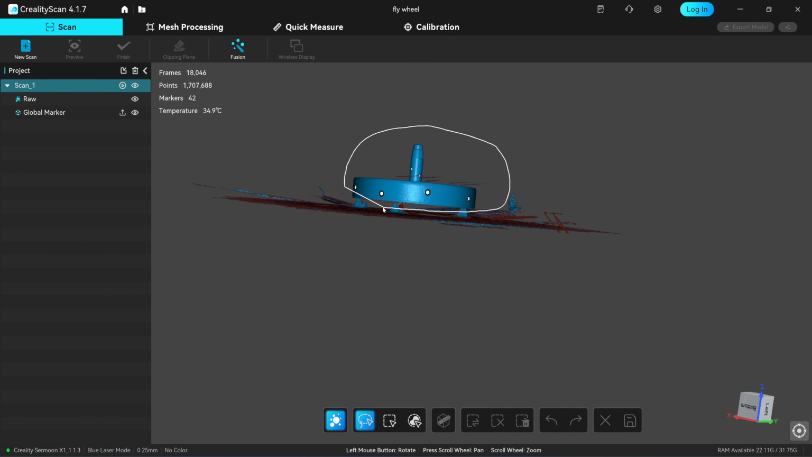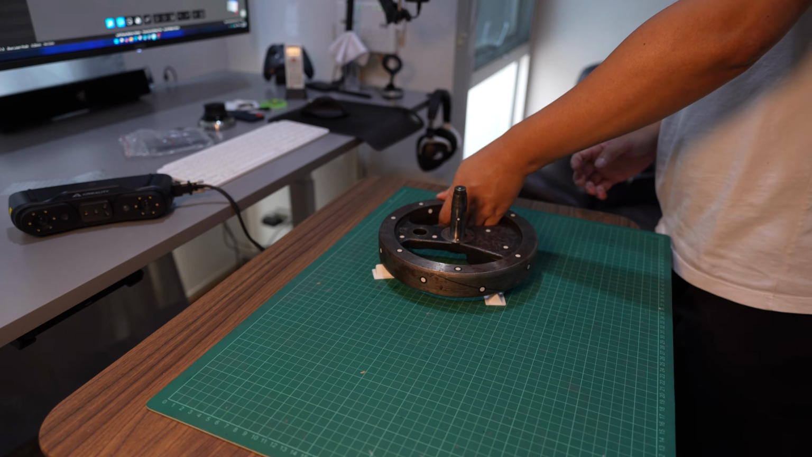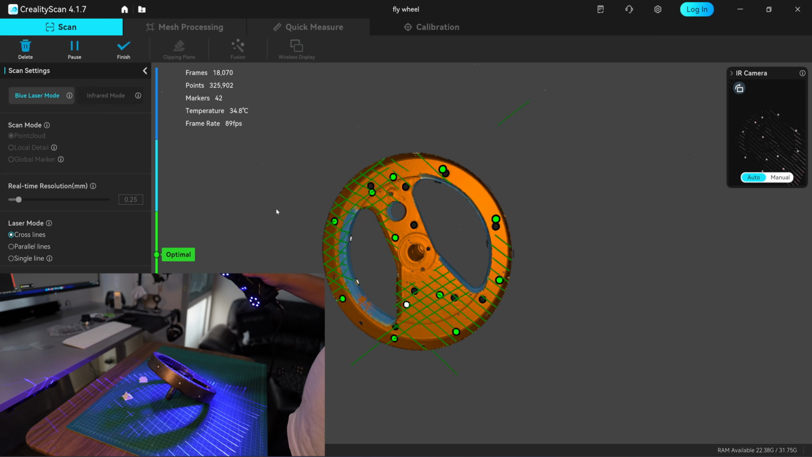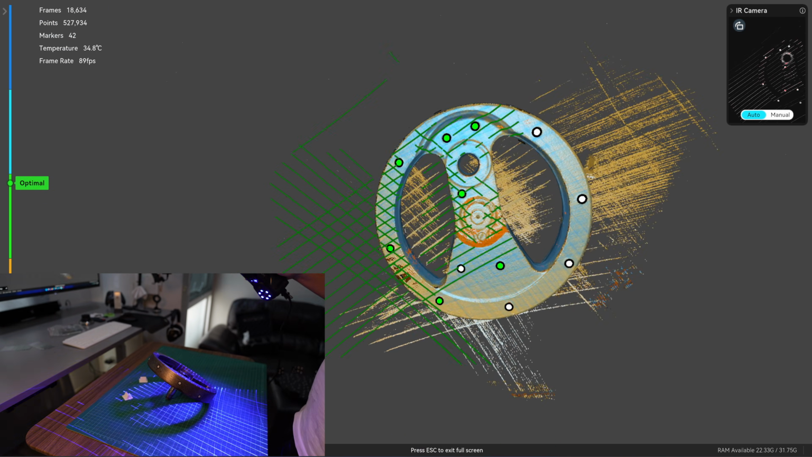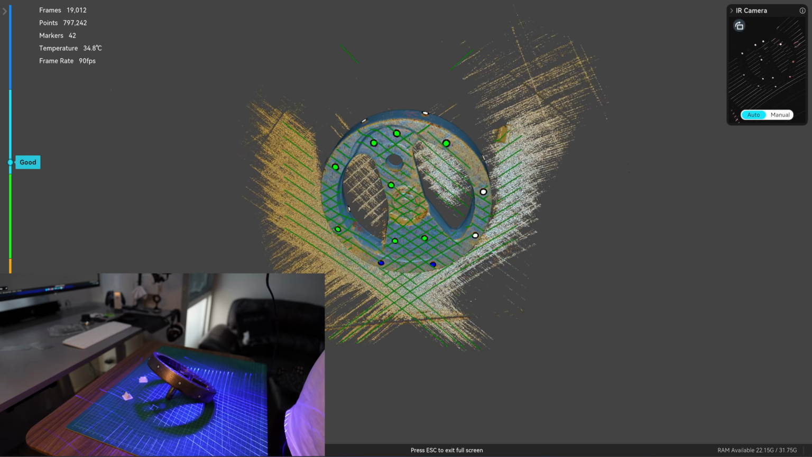Next, I'm going to delete the table so that I can reposition the flywheel without the table blocking the viewport. The scanner will recognize the pre-scan markers, so you don't have to align the scans if you are using this approach.